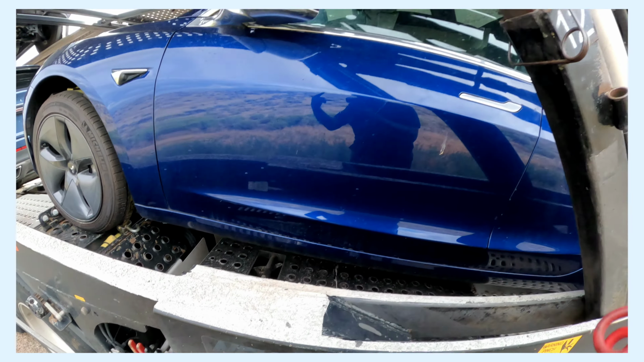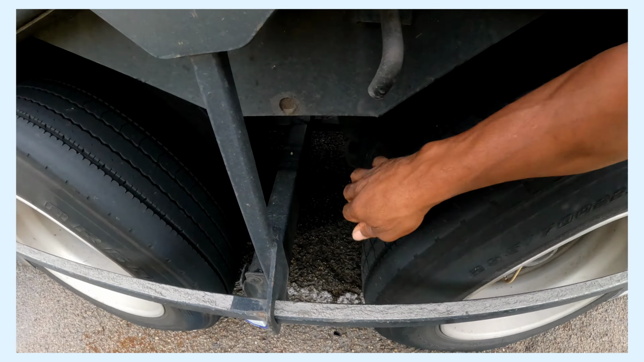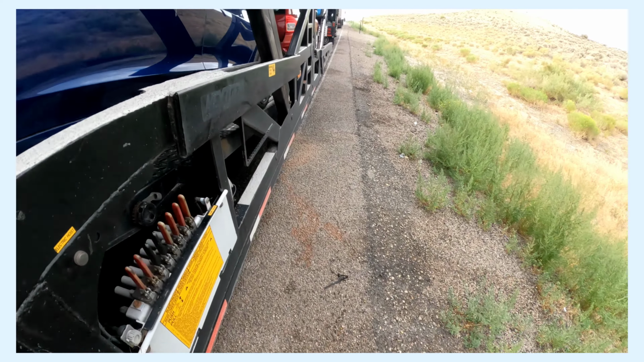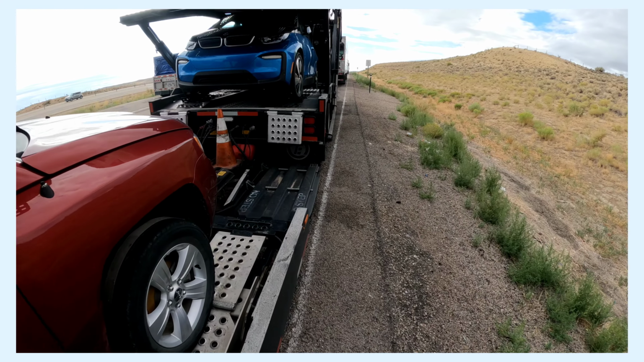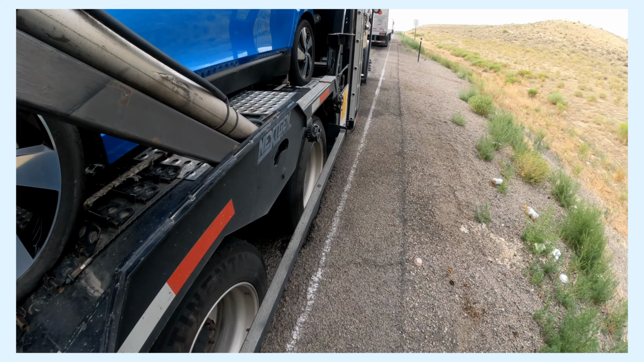So now, since I seen that pin, what I do is check my tires. Even though I probably don't have to check them, I still check them just to make sure. And while I'm checking the tires, I'm also looking at the cars, making sure nothing's damaged, everything is still intact.